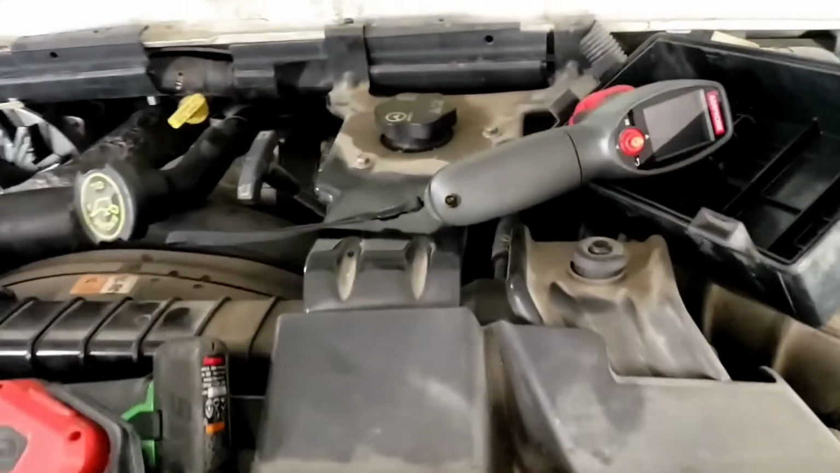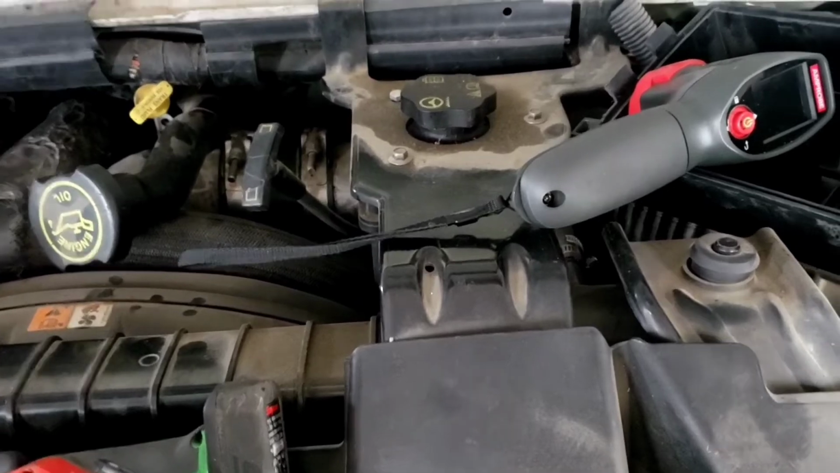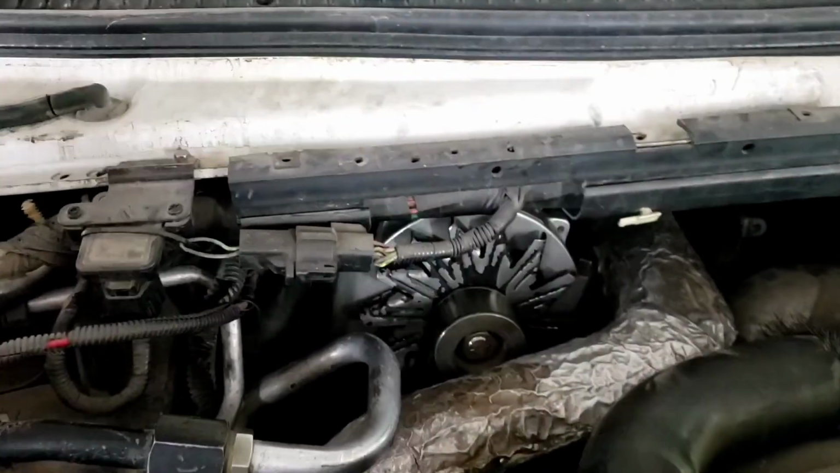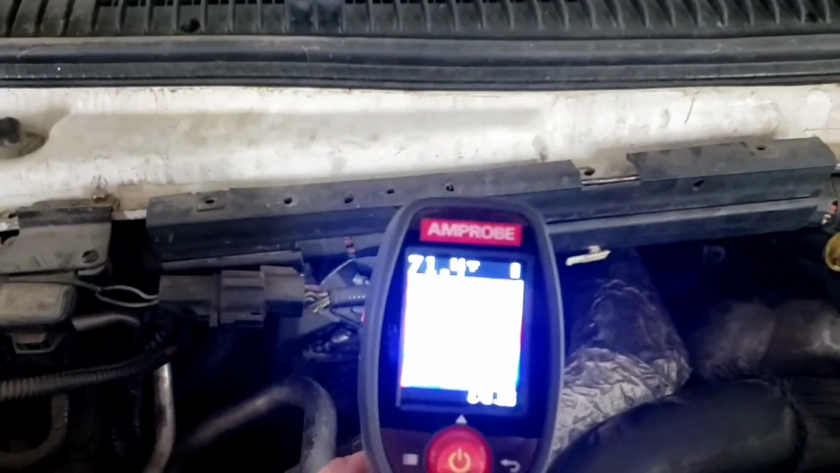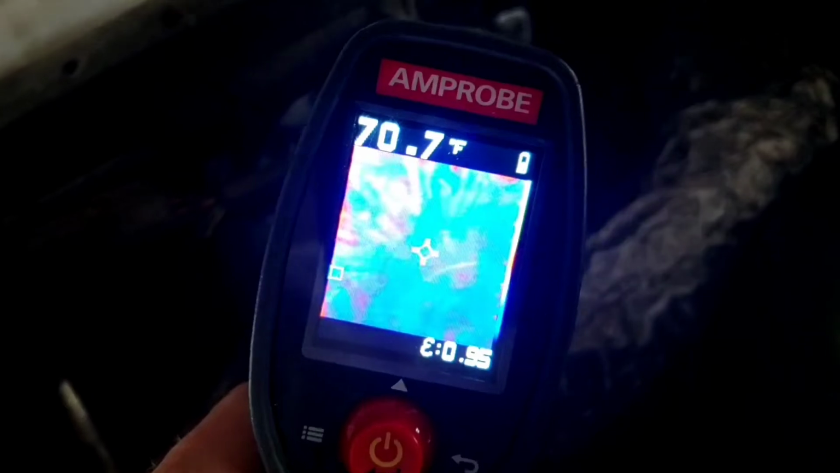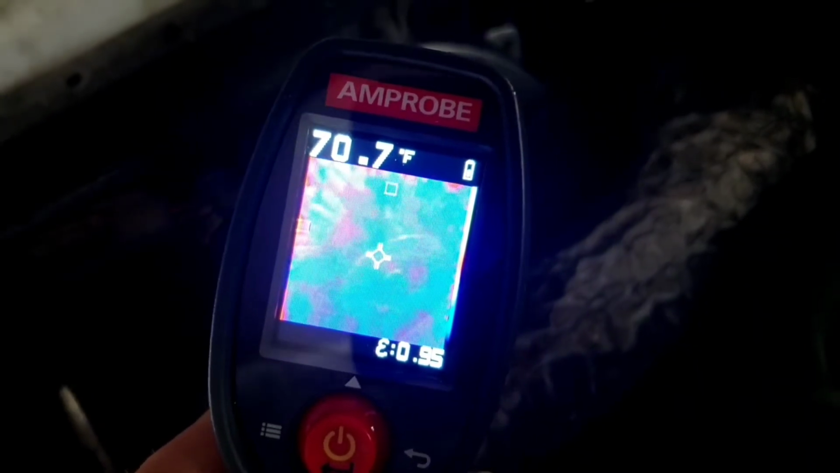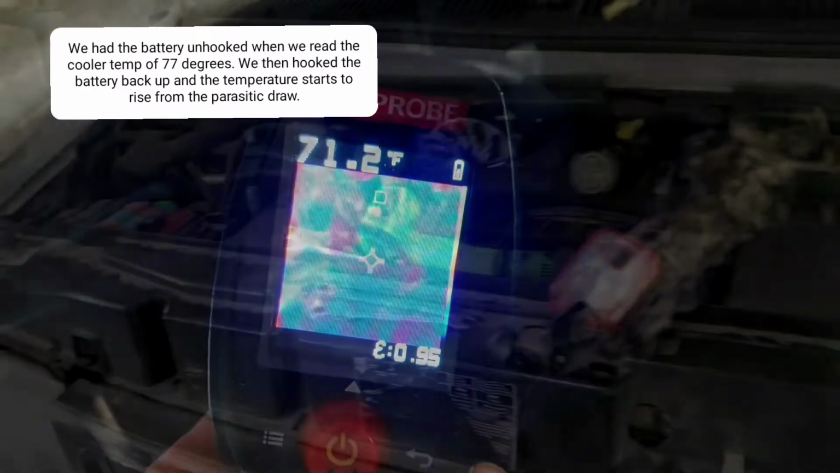We have a FLIR camera. We're going to go ahead and check that because I think we perhaps found the short. All right, so we let the alternator all cool off. We check with this FLIR camera. The focus is here. We got 71 degrees, so we're nice and cool there.